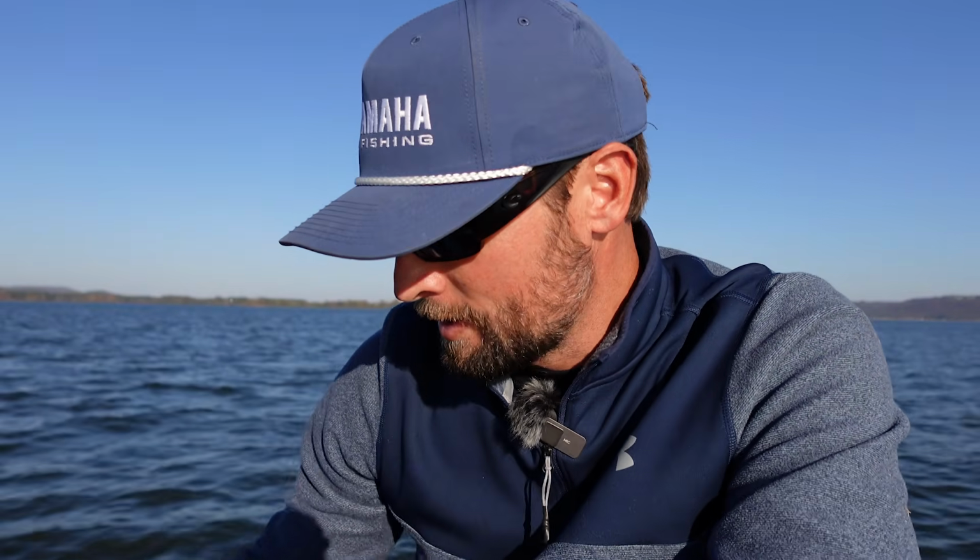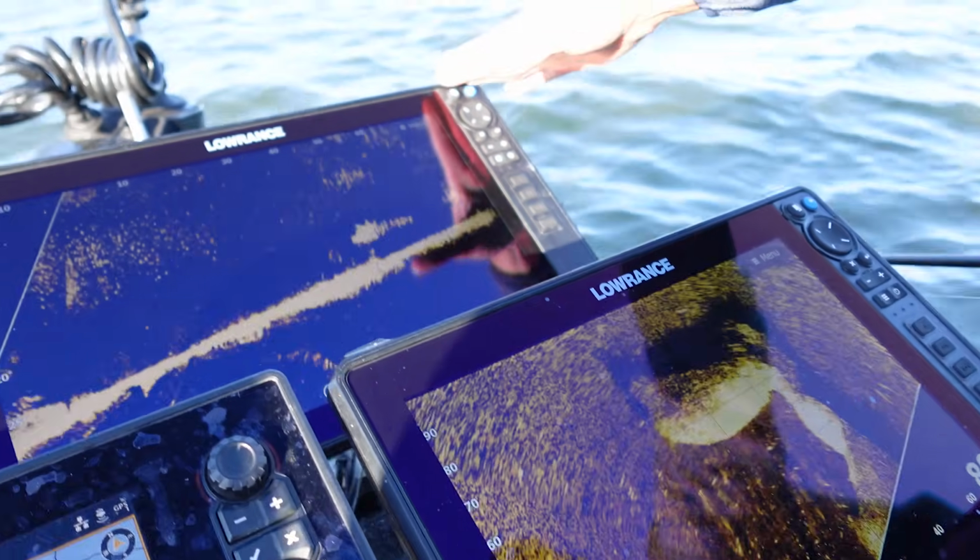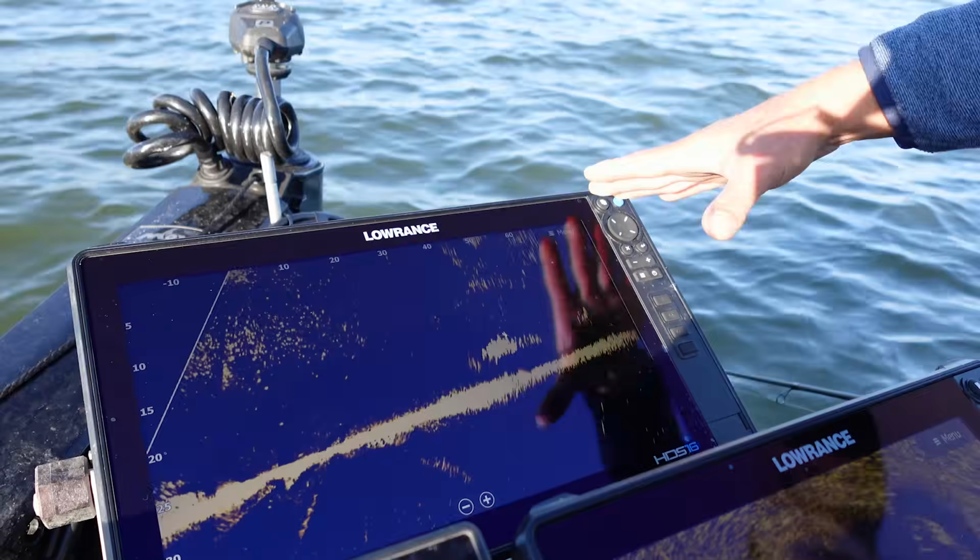So this is definitely replaced 360 for me. It's more of my structure tool, and this is my fish finding tool. That's the best way that I would put it.